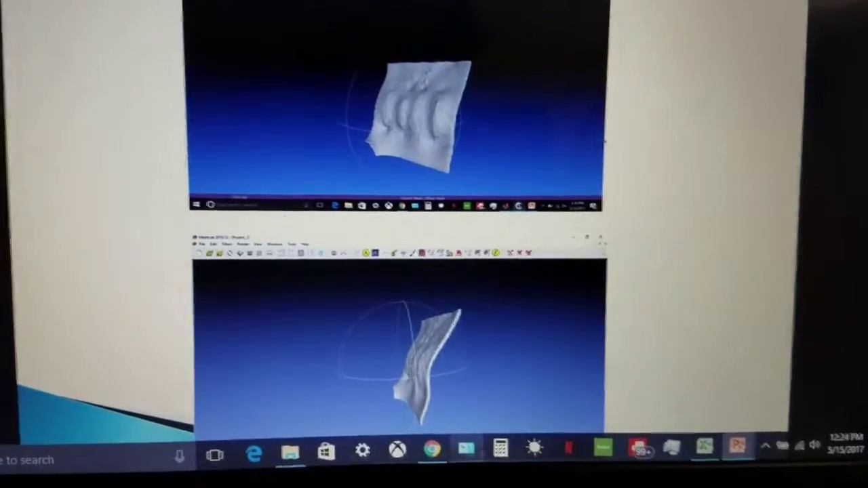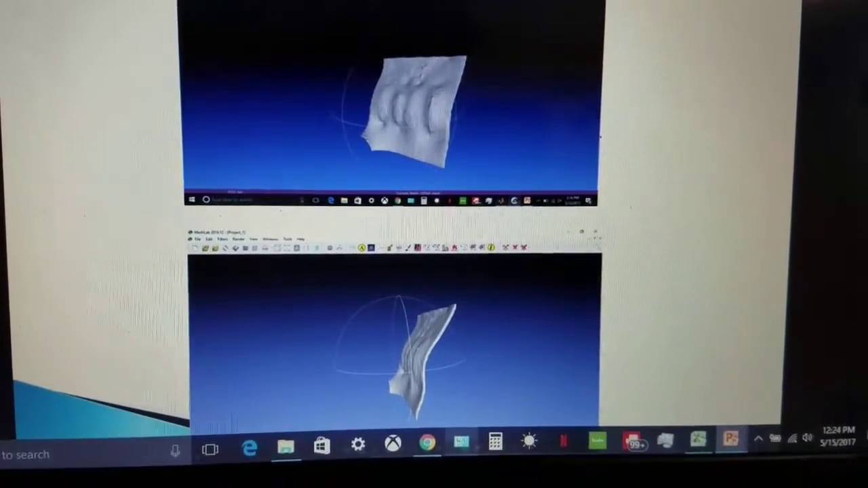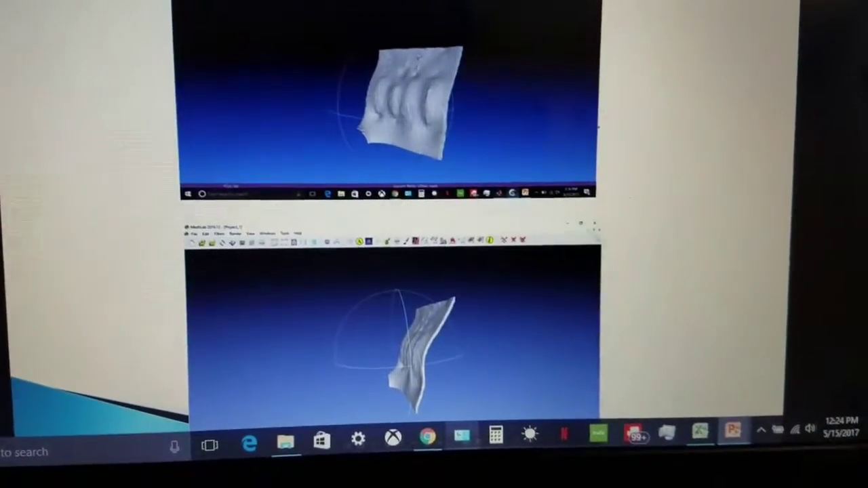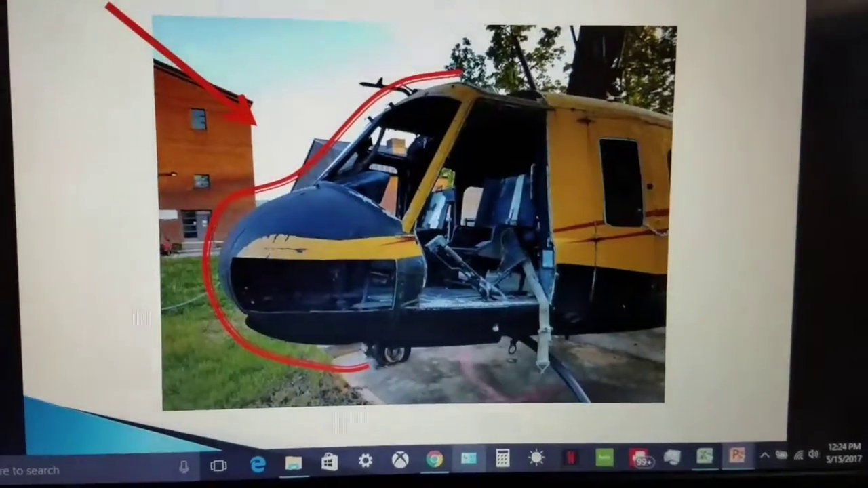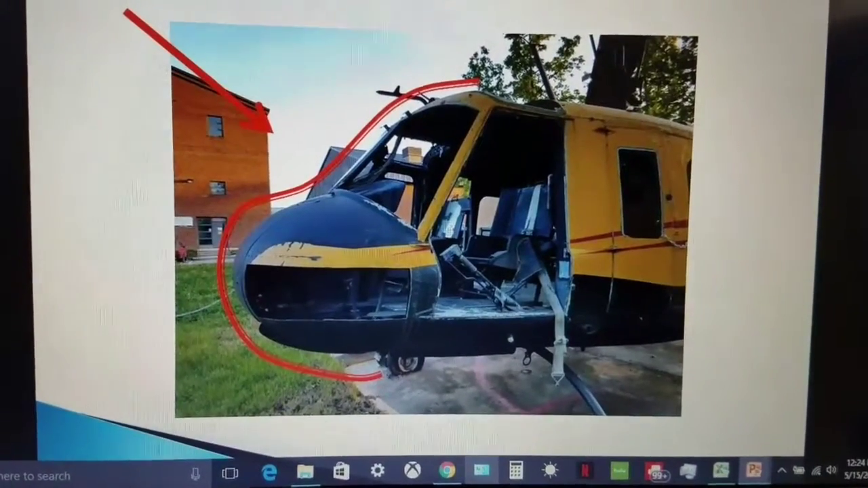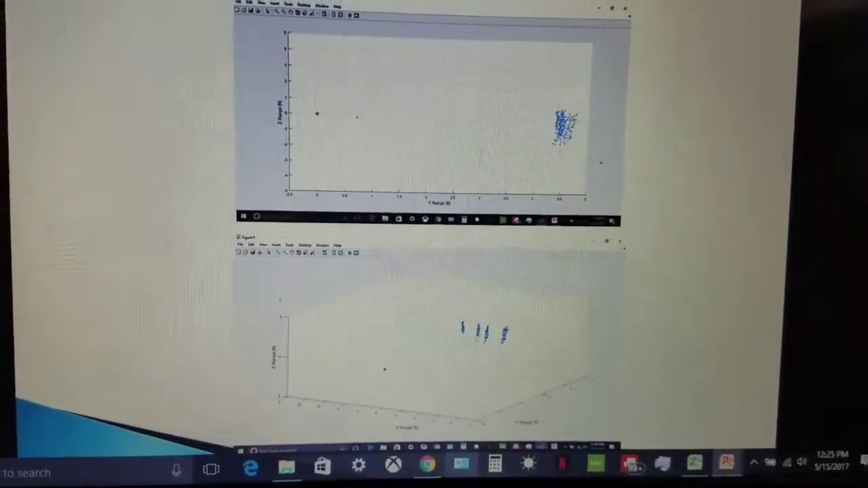This is the 3D mesh of the data. You can see the curvature of the nose leading up into the windshield, but it's kind of messy looking, and that seems to be a common theme with the MeshLab results. And here is the front profile with a red line drawn so you can easily see the curvature I was trying to show.